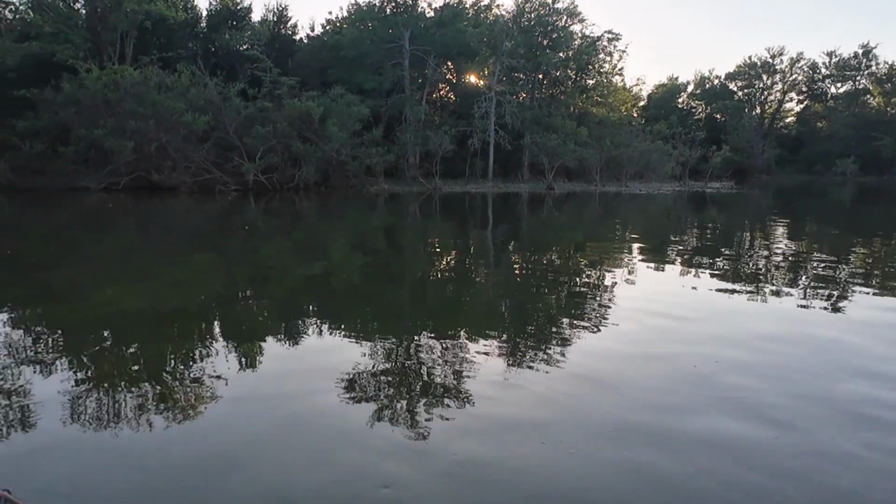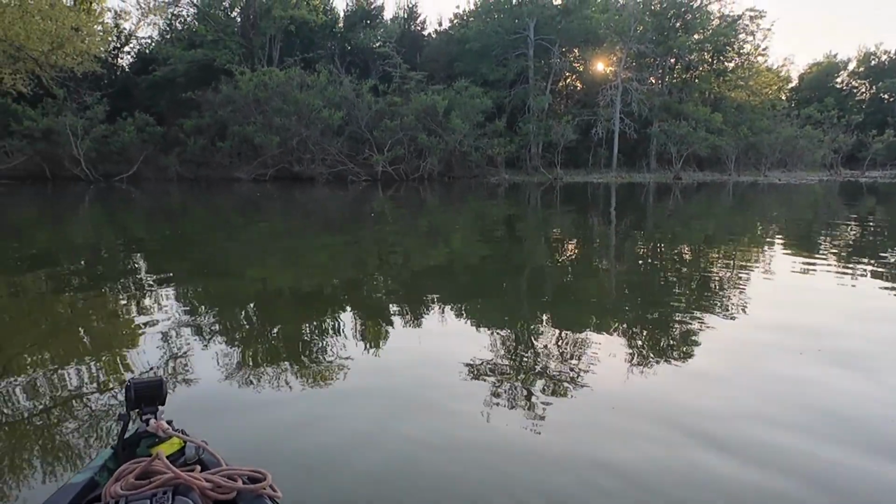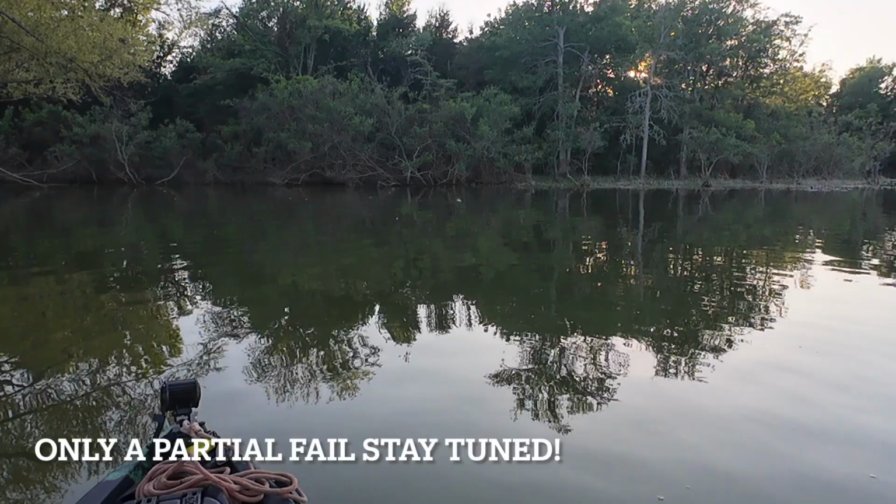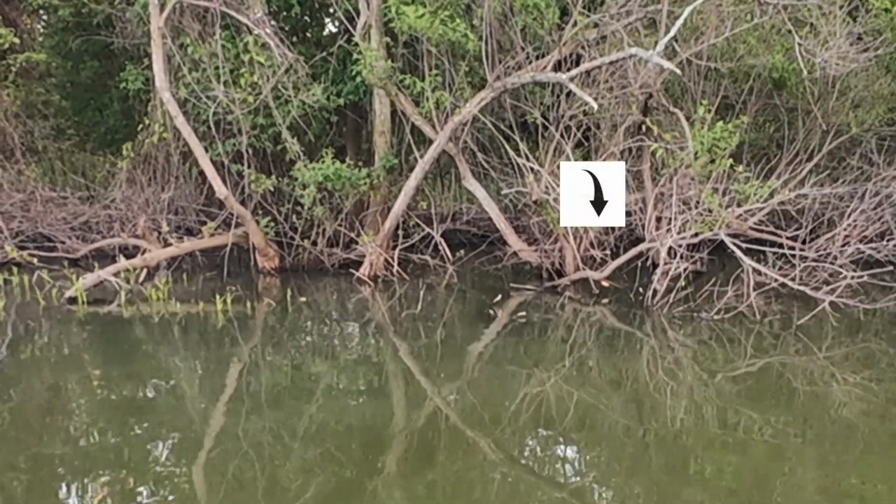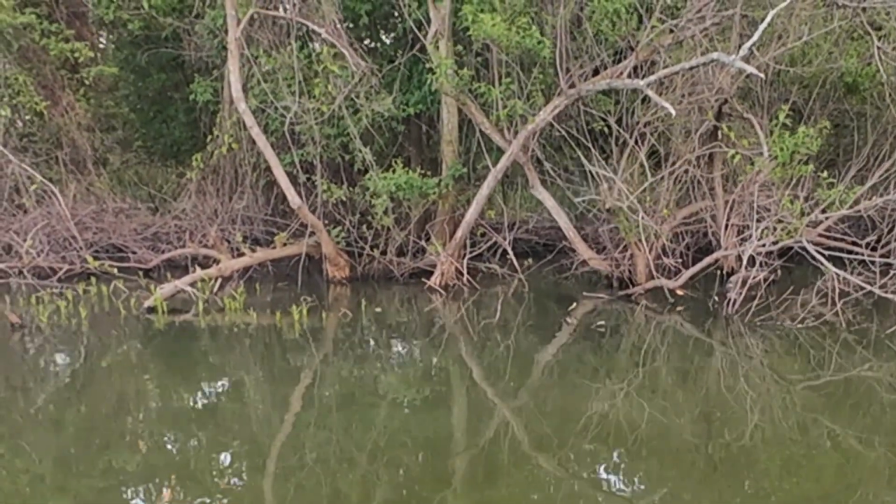So I've got my laser pointer on top of my LiveScope, and I really can't see it on the water, but I'm not really counting that as a fail. If you look right there, you see that laser moving up there in those trees. So it's not a total fail. You don't know till you try, right? Failure builds innovation, and failure builds success.